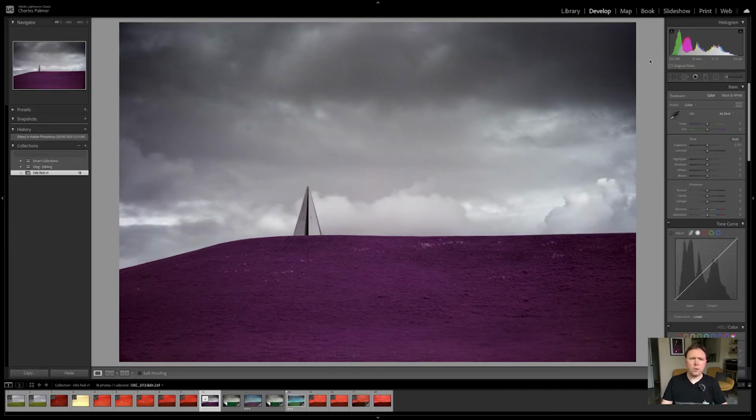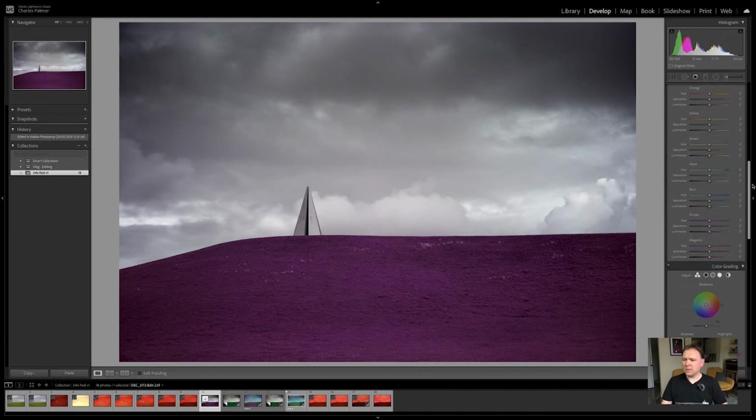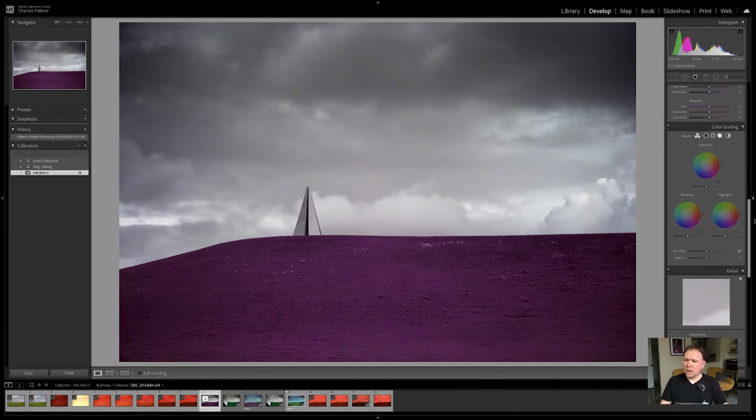So here we go, we've now got the image back in Lightroom, and I'm going to make a few final adjustments to this image just to give it a real otherworldly appearance. And this is all going to be centered around the colors. What I'm going to do is use the color grading tool to really change the color of the sky. So my highlights, I'm going to pull my highlights across, and I want to get a nice sort of blue, turquoisey blue into the sky.